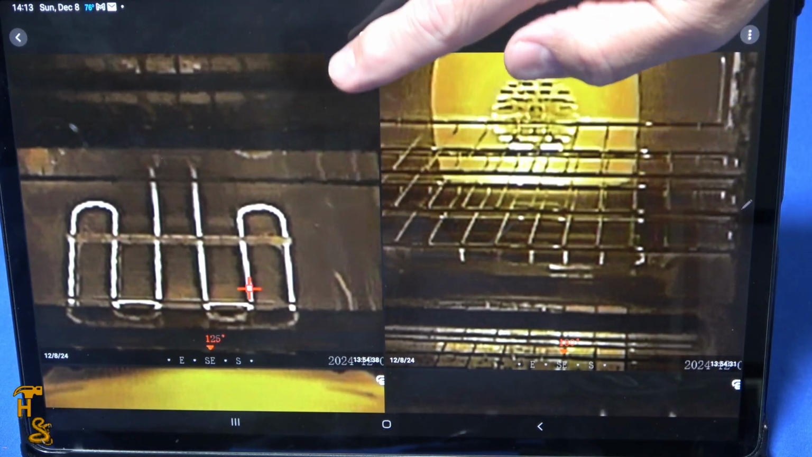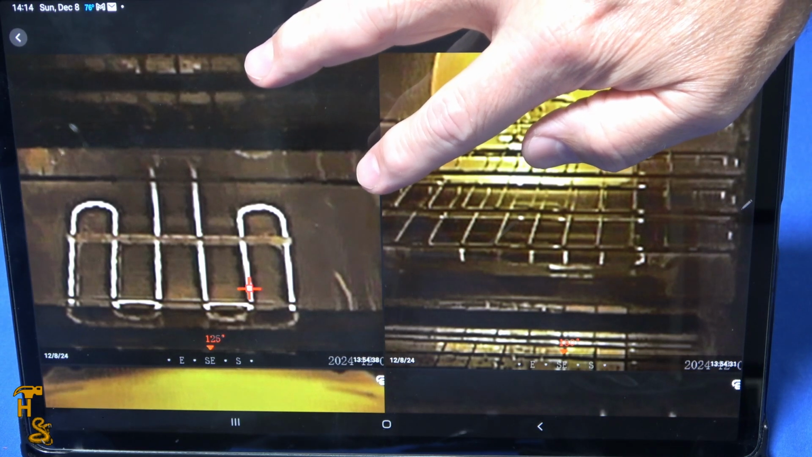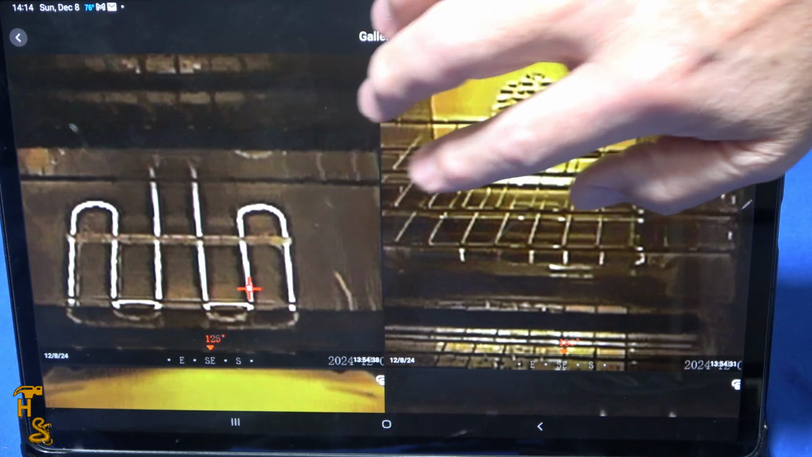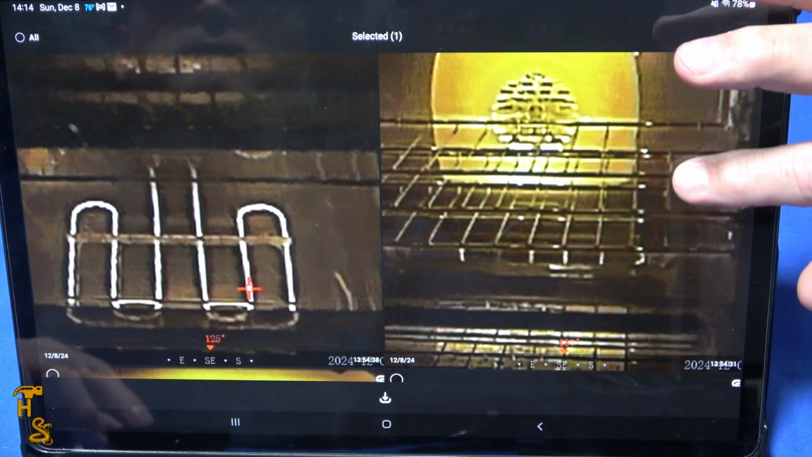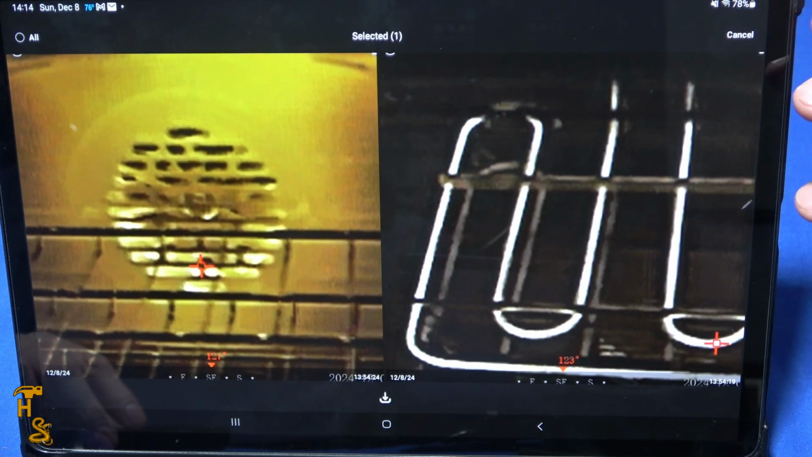So it's got a ceiling heating element. That element is reflecting on the door. So the infrared signature from that element is reflecting off the glass of the door, which is actually pretty cool. And this is a close-up of that fan assembly. So you can see it's actually pretty detailed.